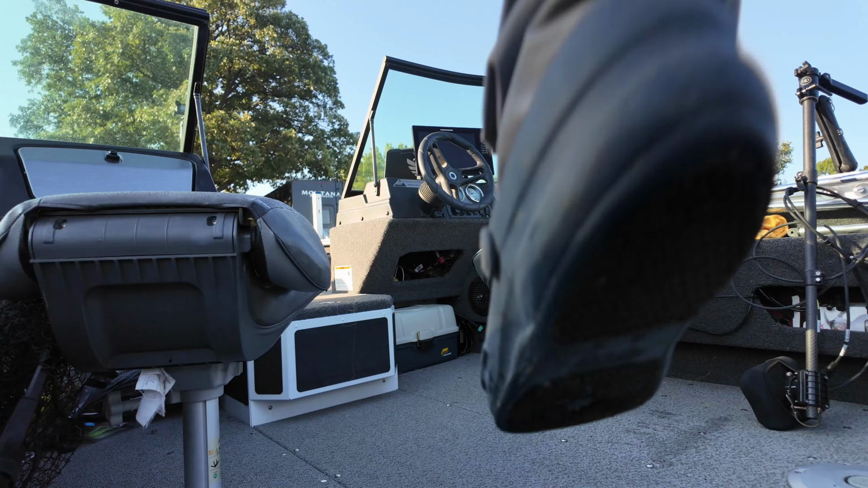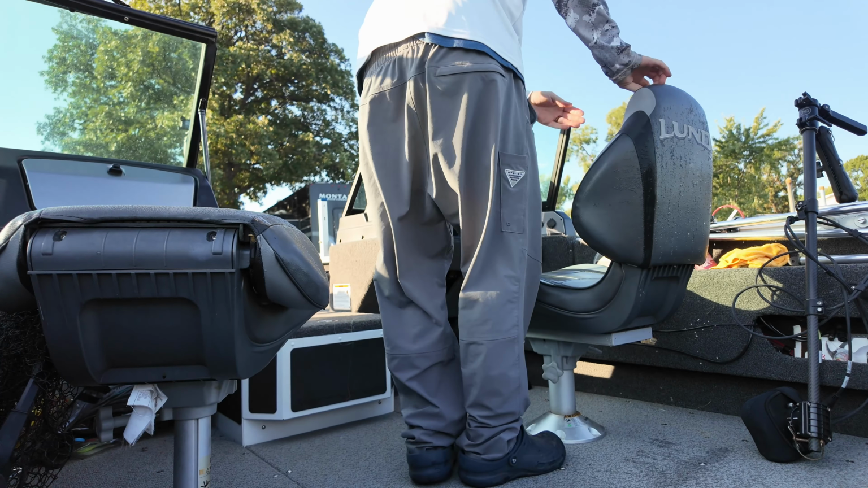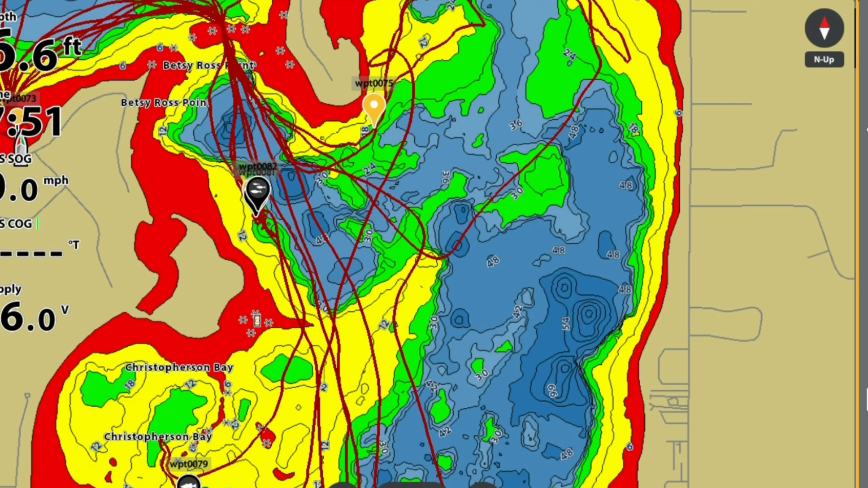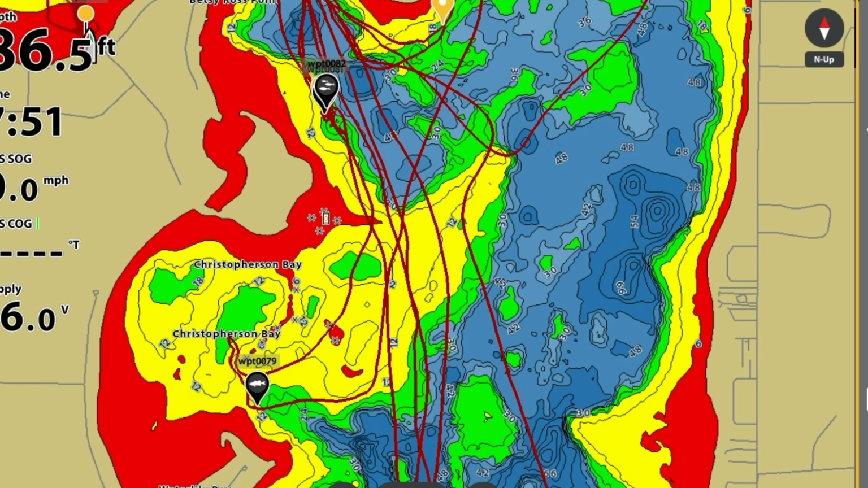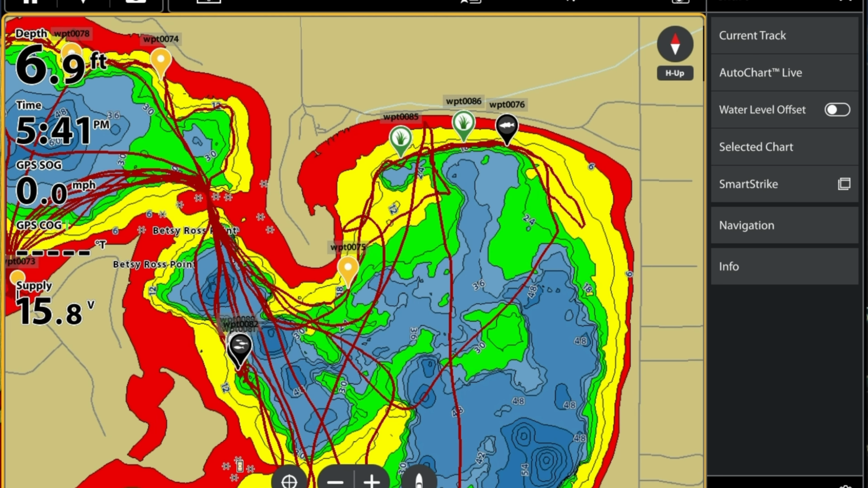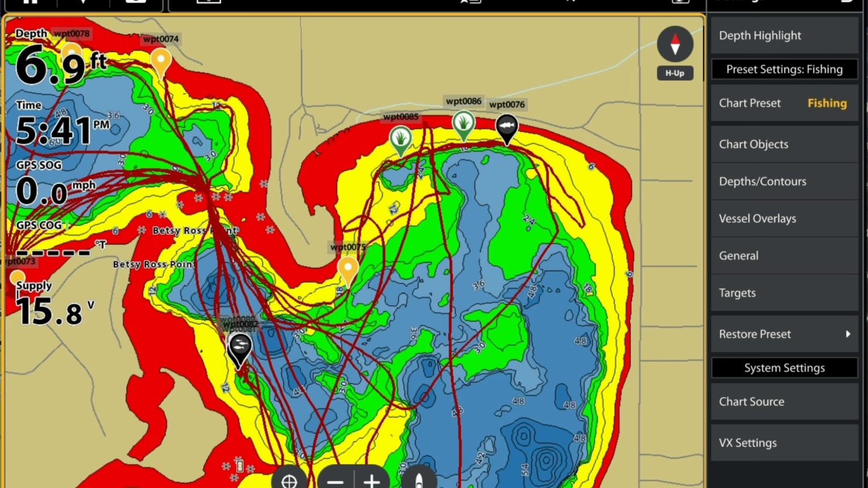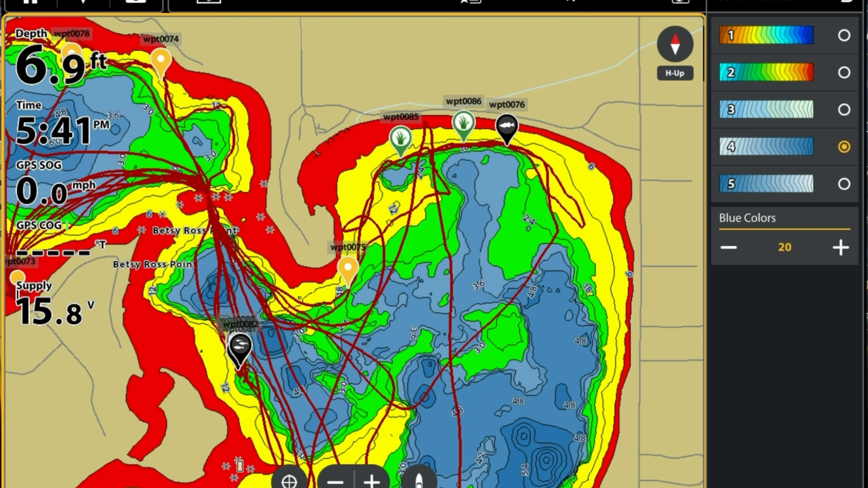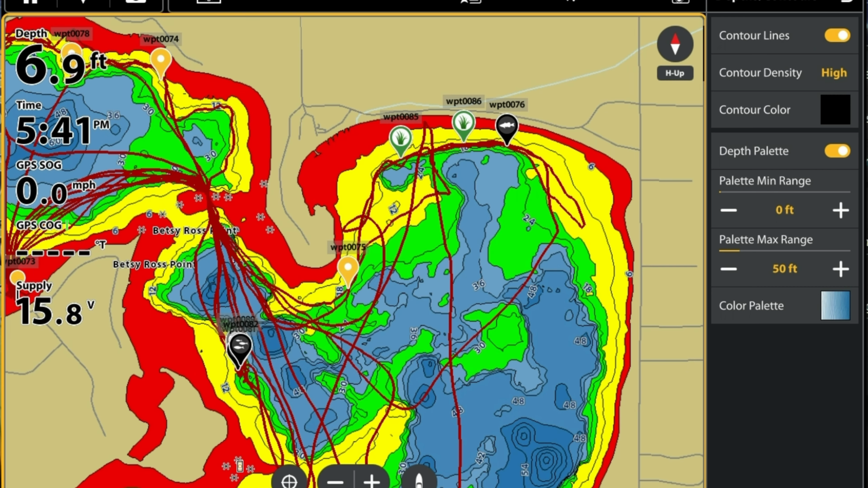The first thing I do on any new lake, before I even leave the dock, I pull up the depth shading on the map. This is just a color gradient based on depth. You don't need side imaging or forward-facing sonar to use it. In my case, the red equals shallower water, yellow equals mid-depth, green equals a little deeper, and the light blue and dark blue equal the deepest water in the lake. And you can change the colors right on your Humminbird unit on the map. Go into settings, depth, contours, and you can change your color palette to whatever settings you like.